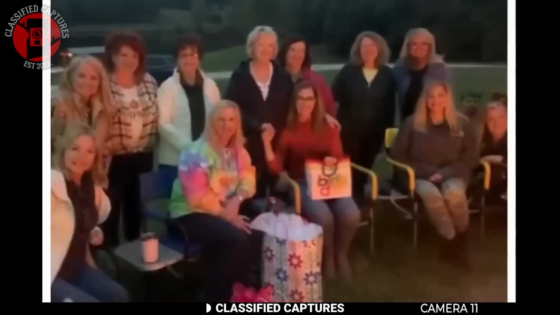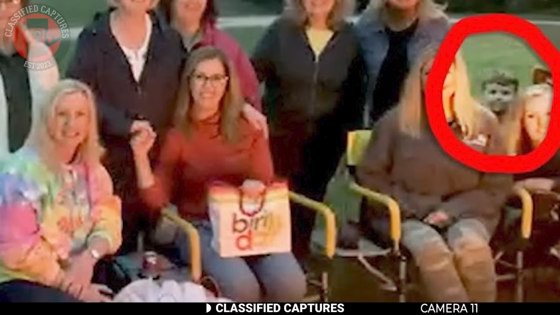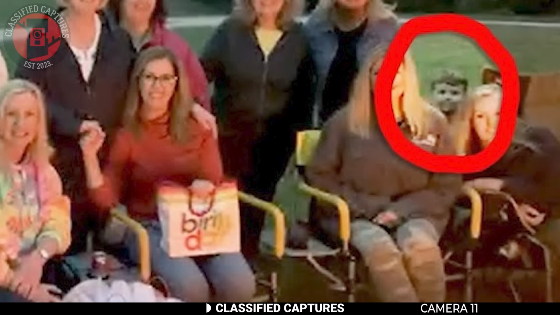Right behind one of the women sitting in the group was a small boy. He was just standing there, facing the camera, as if he'd been part of the group. But none of the women had brought a child. It was an adults-only trip, and everyone was sure that there were no kids anywhere around the lake during the stay. The boy looked kind of ghostly, like he wasn't fully solid, almost like a faded figure standing in the background.